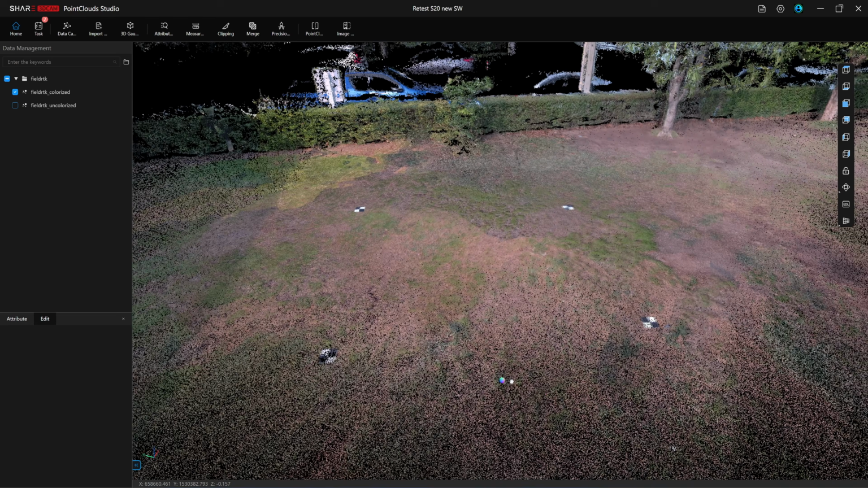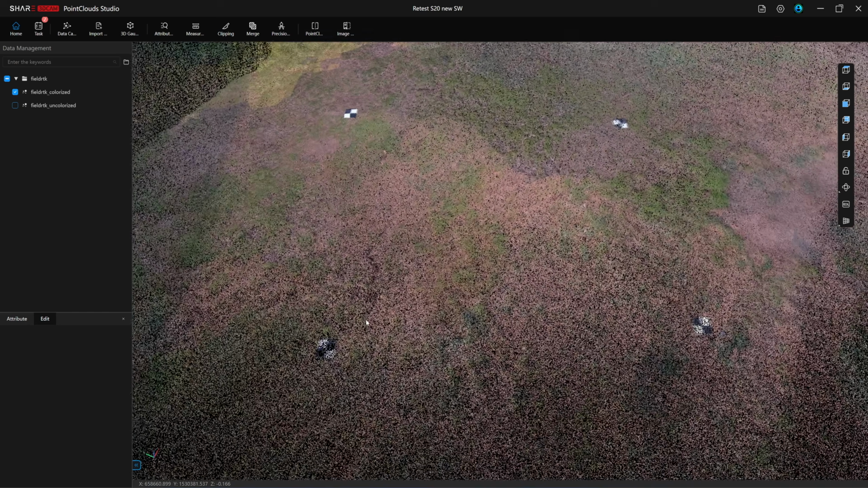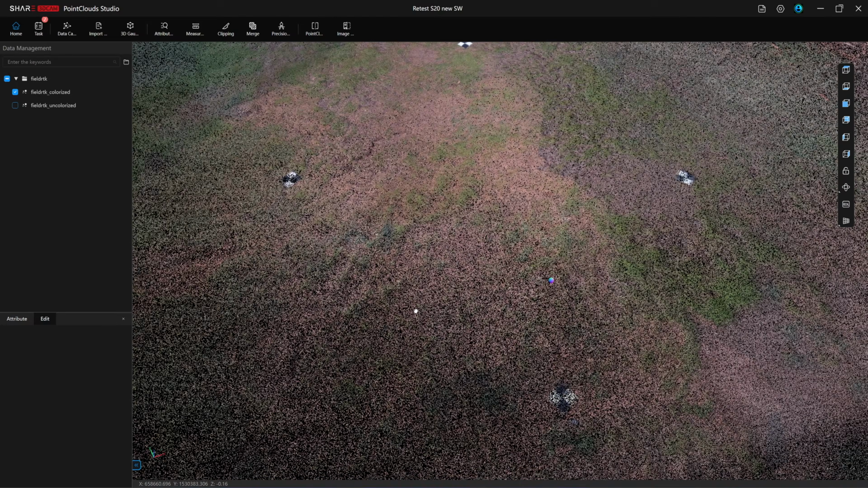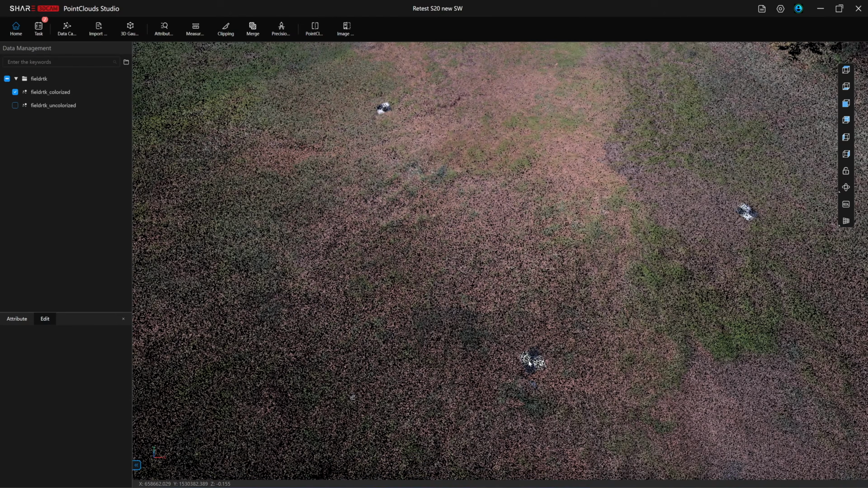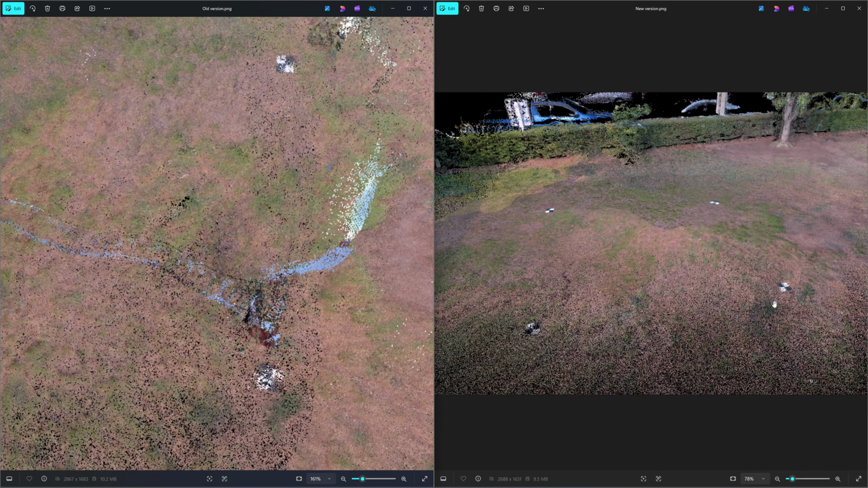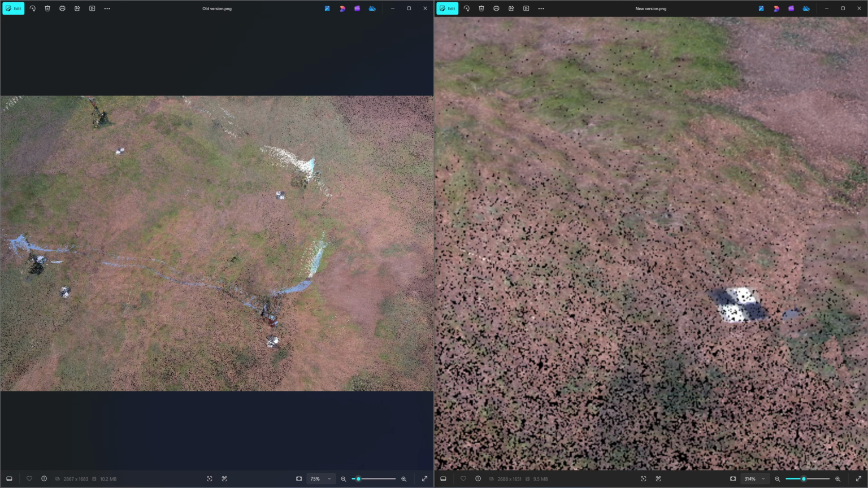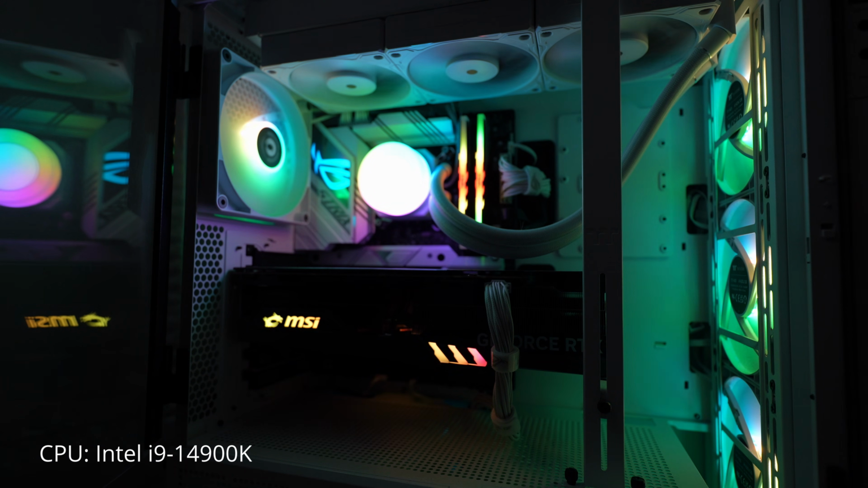I have also tested it with several of my older scan datasets, and I can confirm that this new algorithm significantly improves color mapping. On the left you can see the remap from the old version, and on the right is the result from version 2.4. The difference is dramatic. Before we jump into 3D GS processing, let's talk about the hardware.